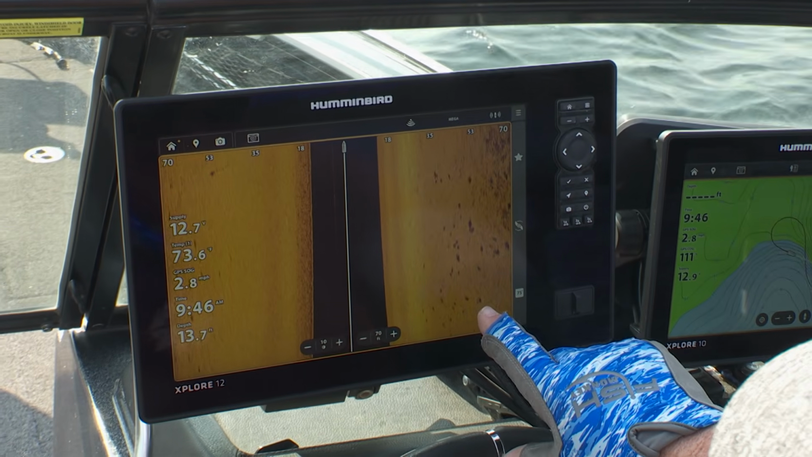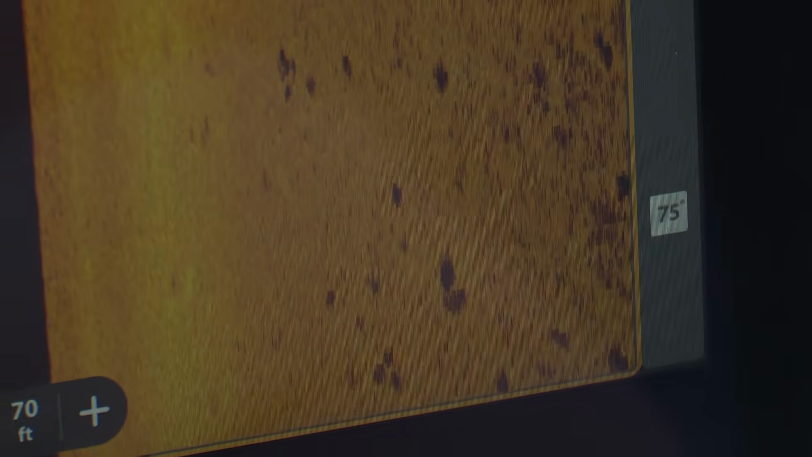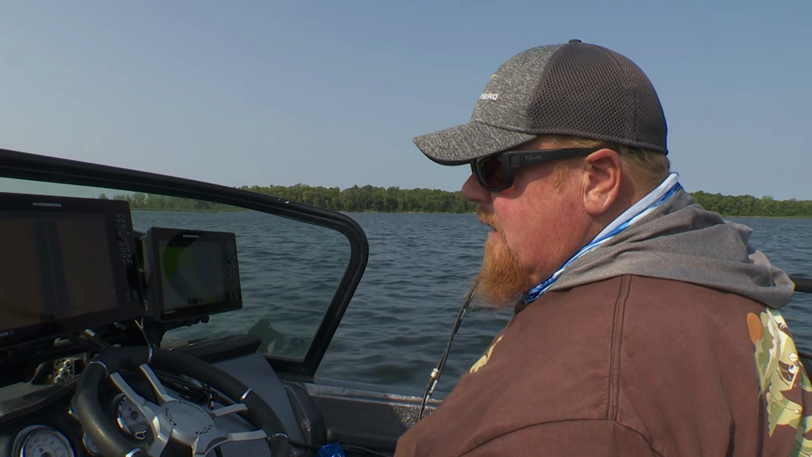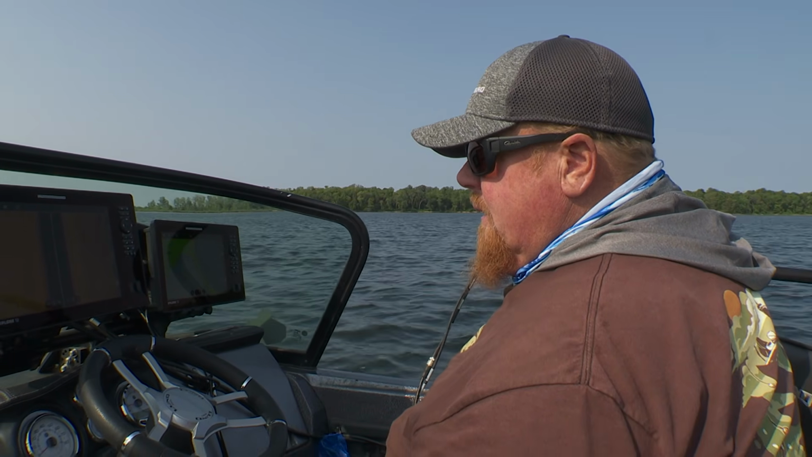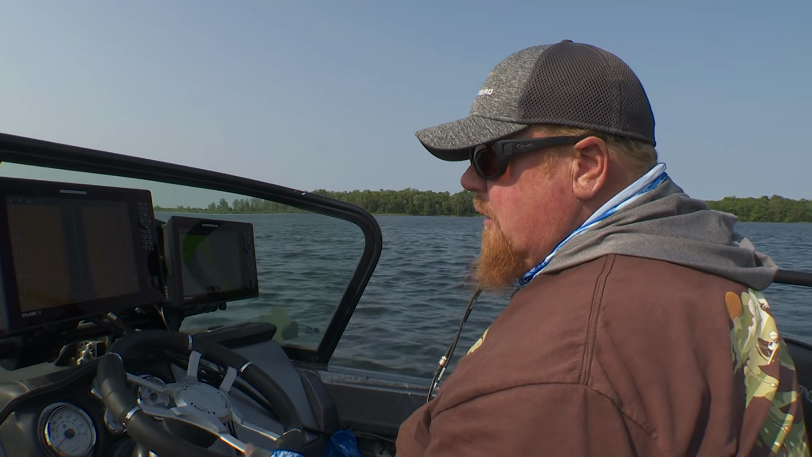You can see right in here there's a group of perch hanging around, and walleyes are usually on the outside of them. We should be able to see some walleyes here because walleyes forage on perch. It's one of their most sought after bait fish. Any lake that's got perch, walleyes are eating them. And without perch, a lot of our lakes wouldn't have a healthy population like they do.